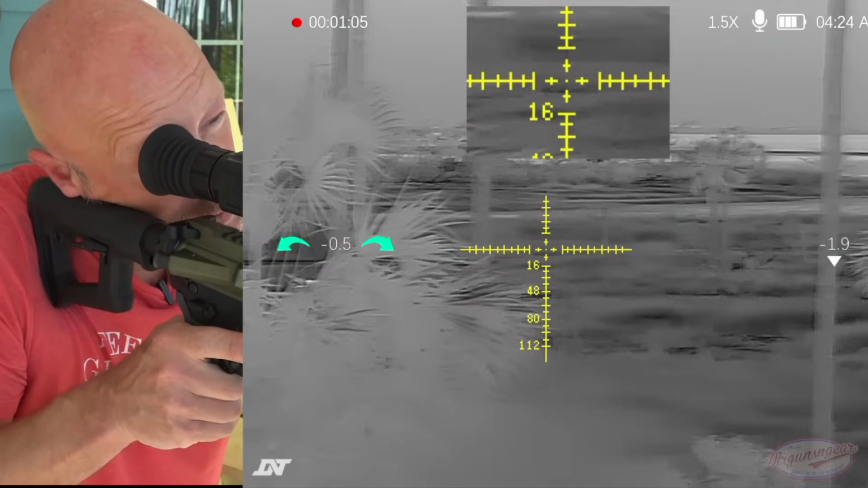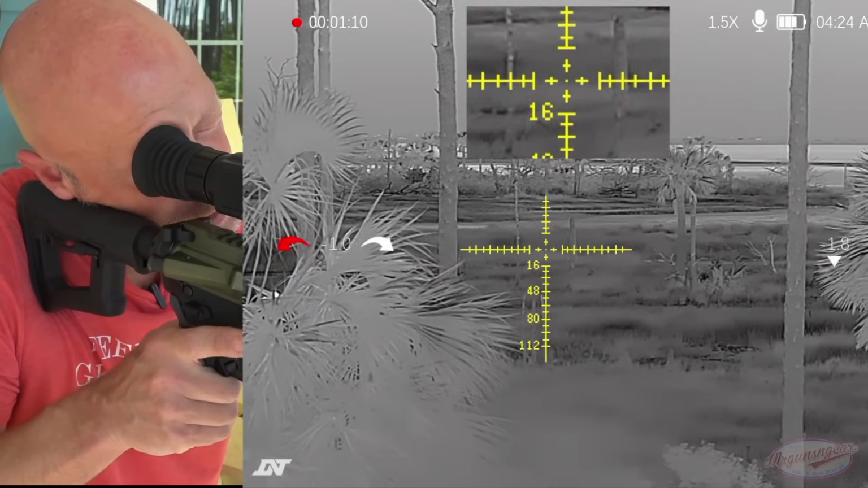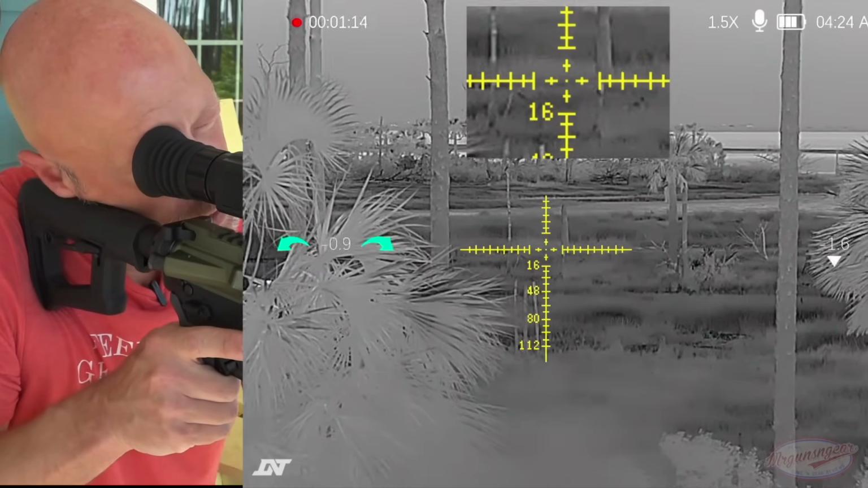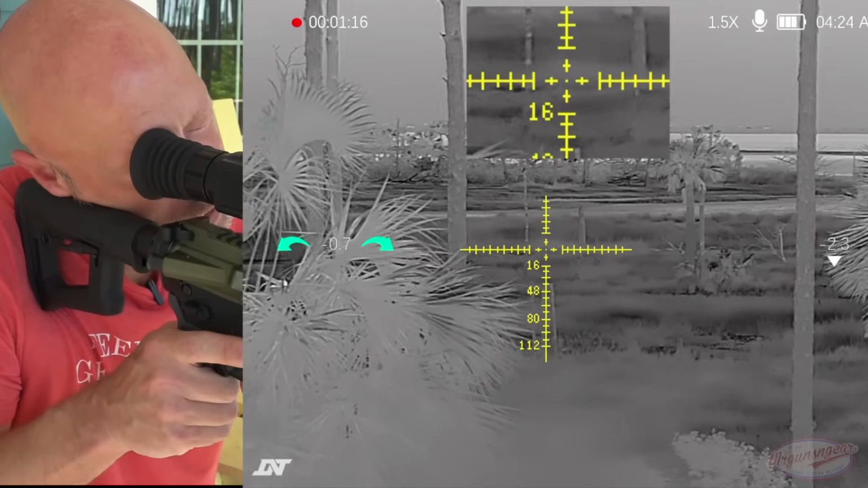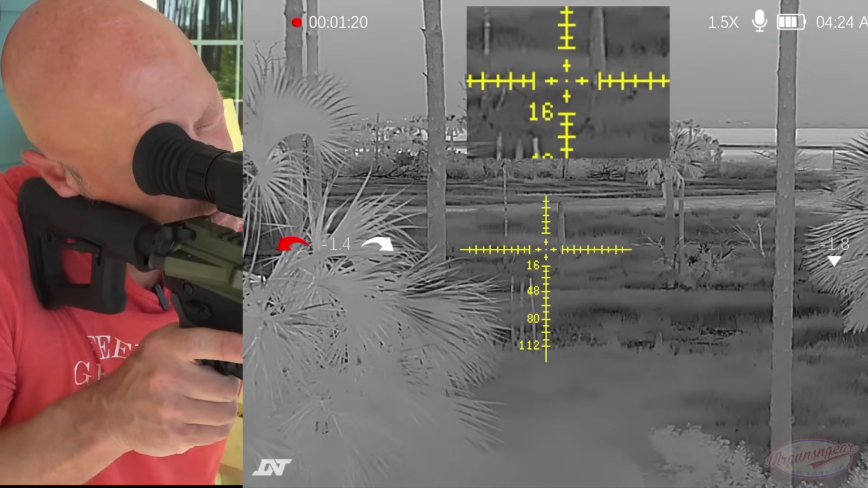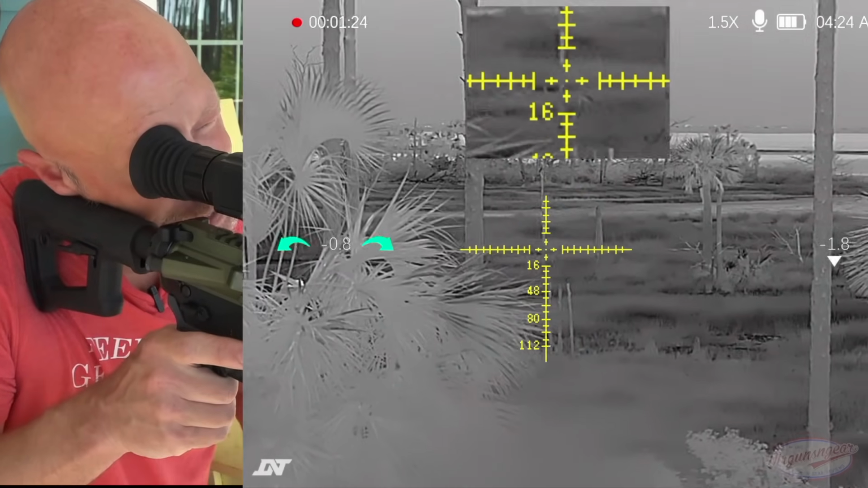I actually kind of love it. However, you can turn it off though if you don't want it. That's fine. We have it set here at the low magnification. This is 1.5x. Now with the lower resolution, or the more budget one that we have as well, that one goes down to 2x. So you definitely get a little bit wider field of view here with this one versus the budget one. Now, it's not a ton, obviously.